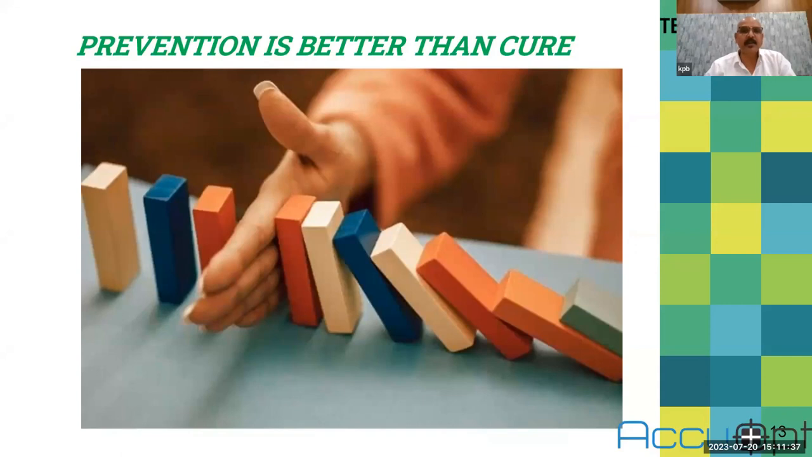That's why they say prevention is always better than cure, because unexpected shutdowns are very expensive for any industry. It not only affects the process, it is also directly concerned with the safety of your valued employees. This thermal imaging tool is basically used for predictive and preventive maintenance as well as for process monitoring. If you deploy such equipment in your process, you can predict unwanted shutdowns. It will save a lot of money and time.